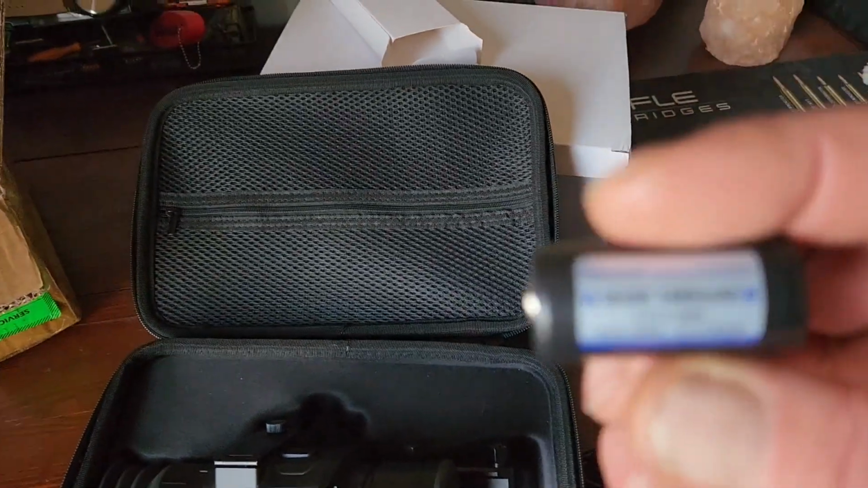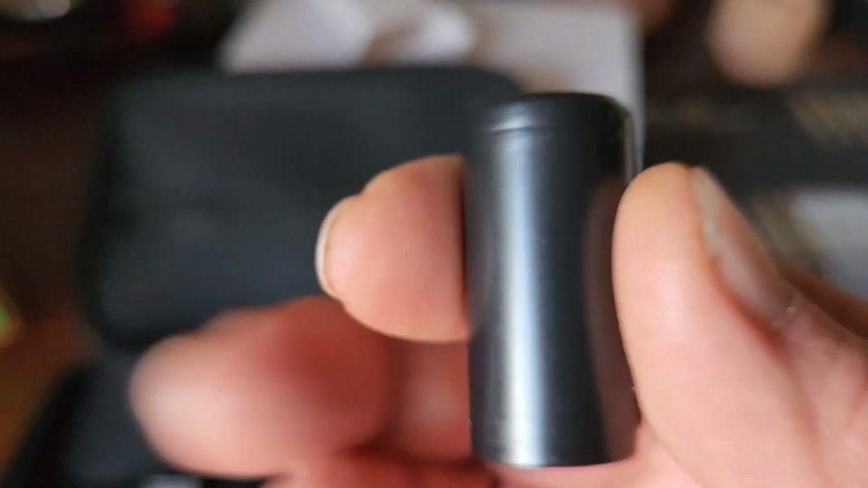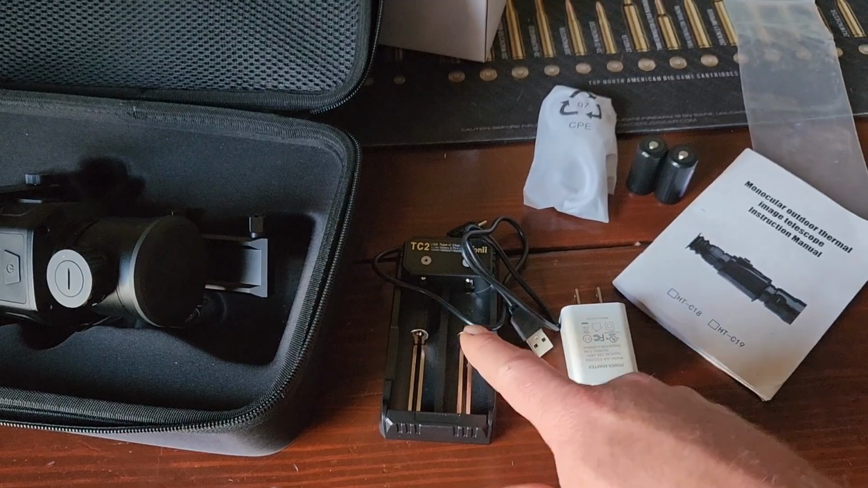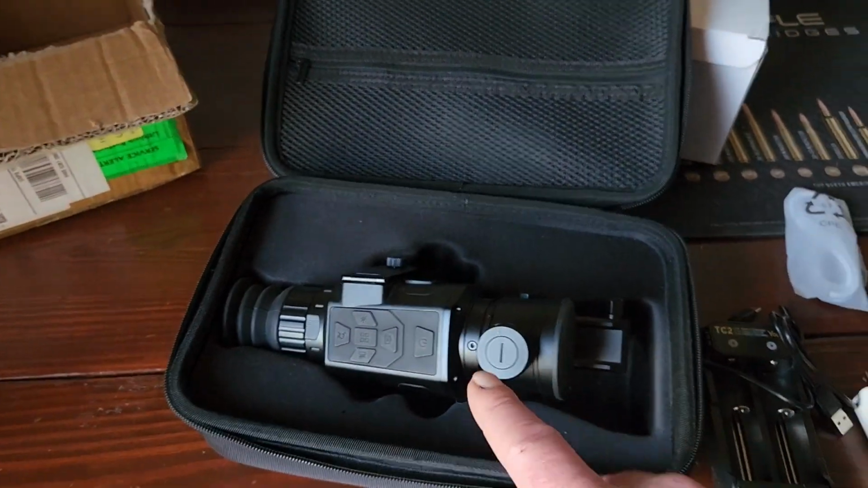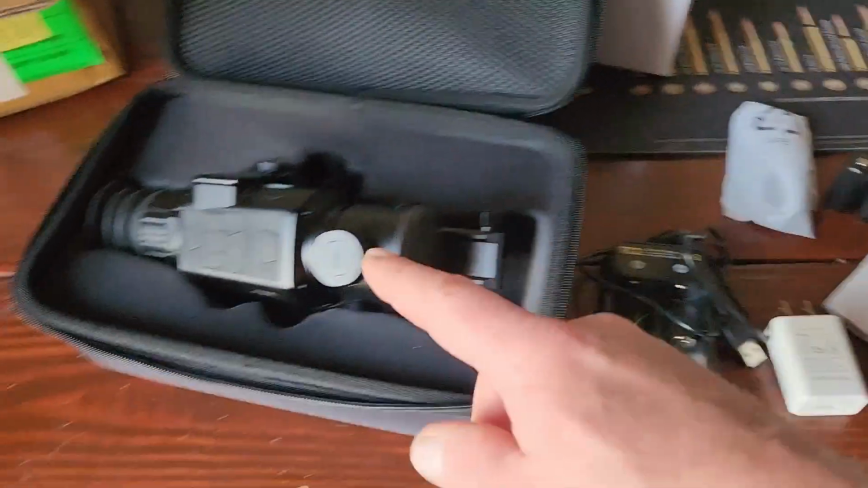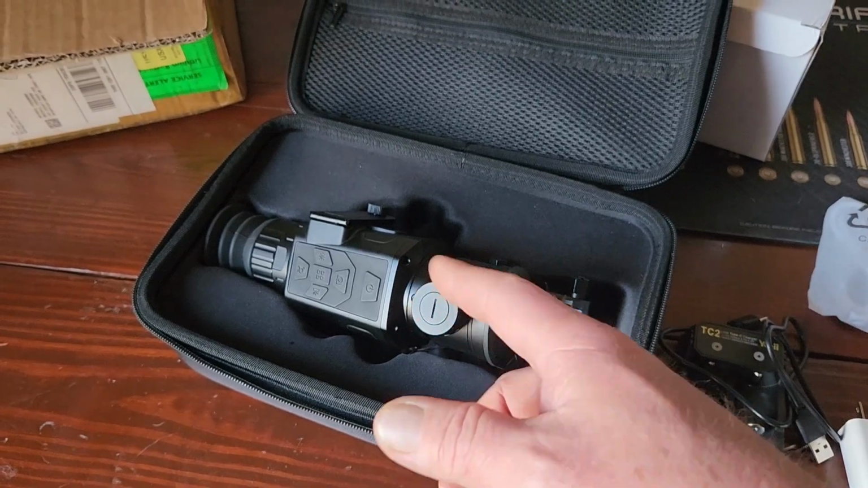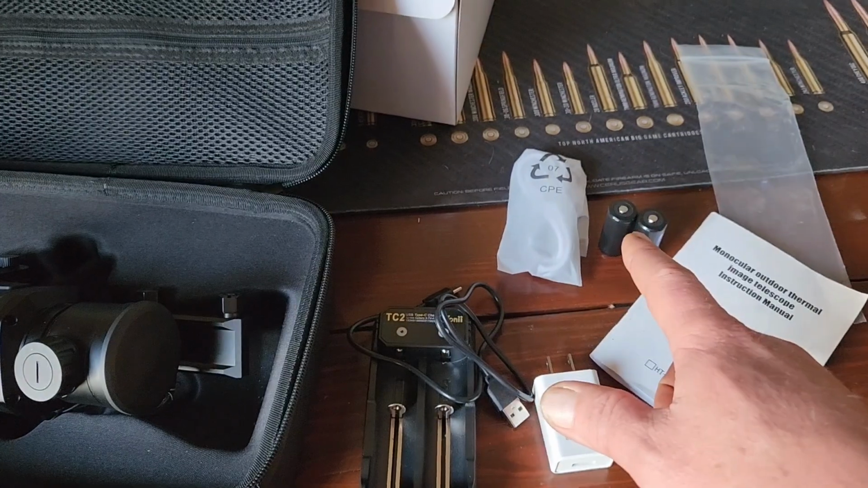Came with removable batteries, which I'm happy with. The 18350 is probably not too common, but I am going to order some more of these. Runs on both these batteries. Again, they're rechargeable. You can charge it up in the unit or on here. And I'll leave a link in the description of the website where I got this thing from if you're interested. Some of the other ones take the 123s, which can be expensive when you run through batteries, especially with most of these only running about 3 to 5 hour runtime on them. So the rechargeables were a big plus.